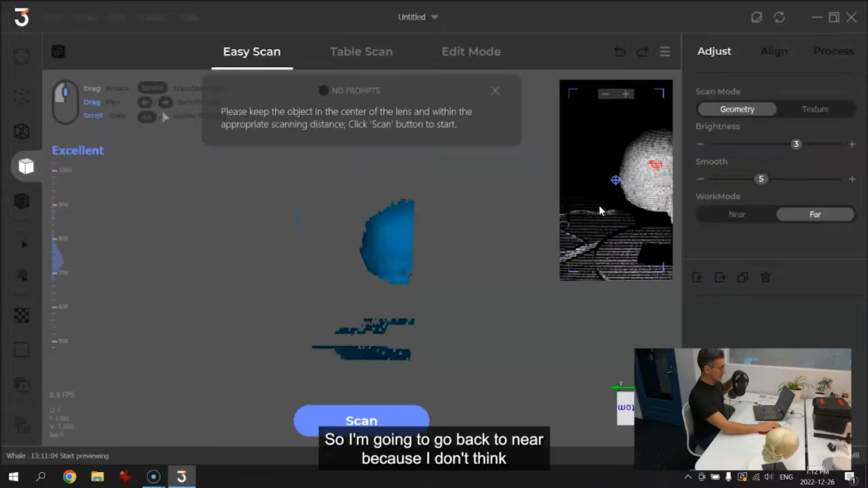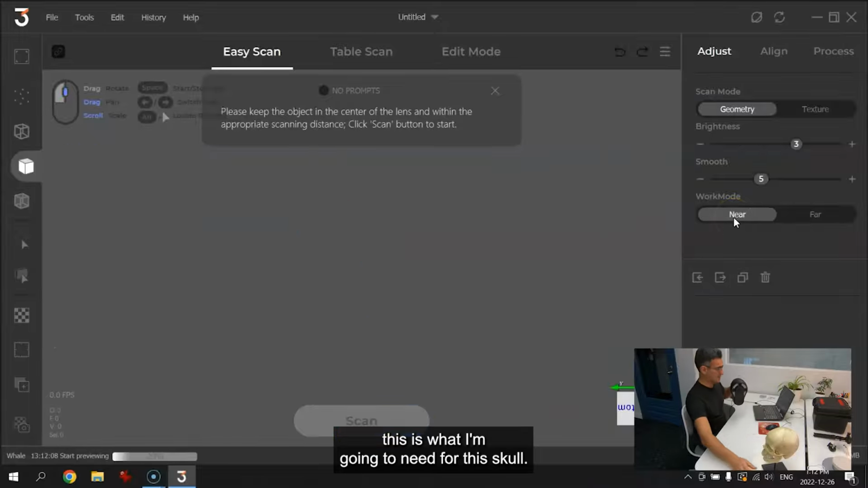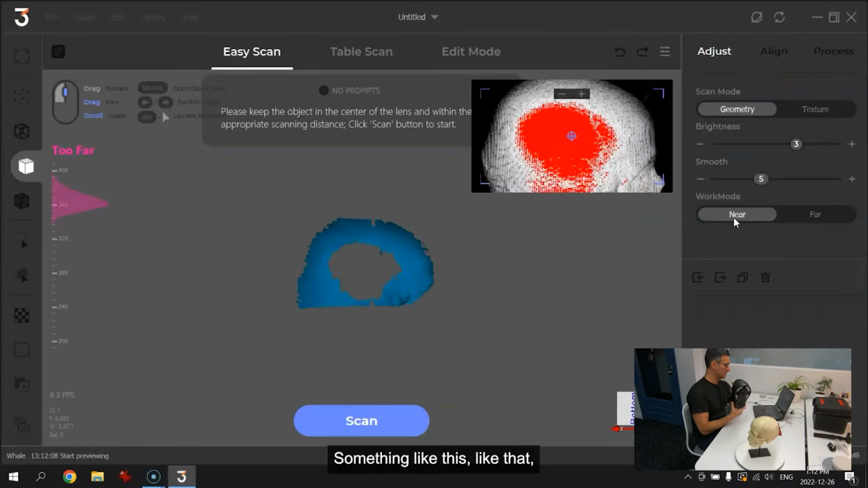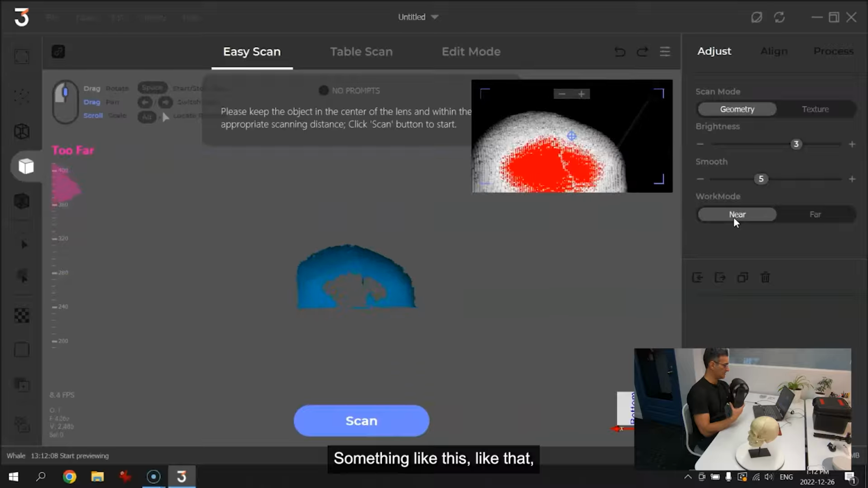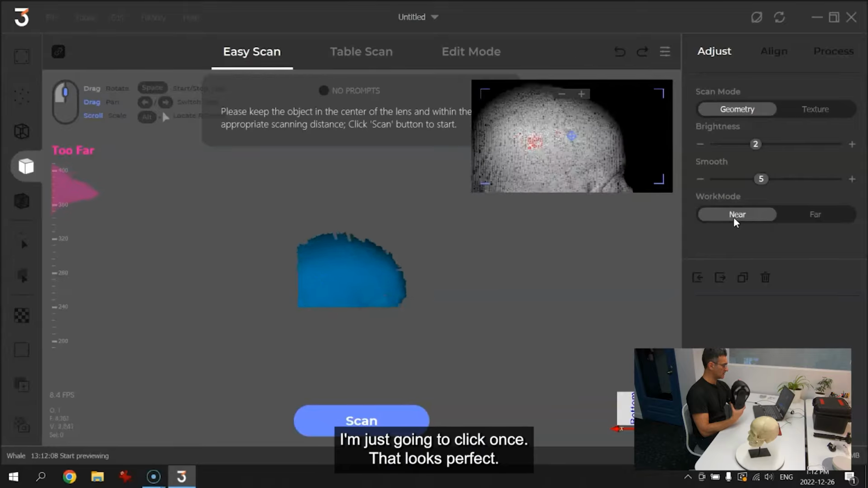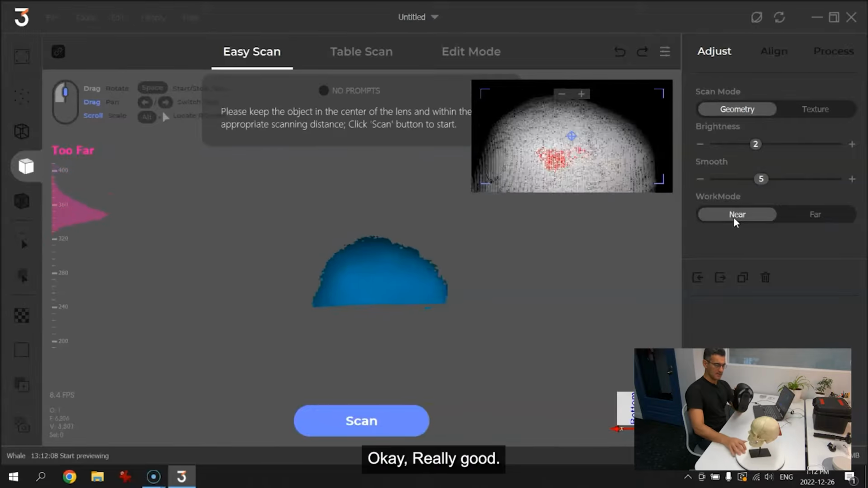So I'm gonna go back to near because I don't think this is what I'm gonna need for this skull. So let me go back here. Let me get a little bit closer. Something like this, like that, I think was okay. I'm gonna have to turn down the brightness, so I'm just gonna click once. That looks perfect. Really good.